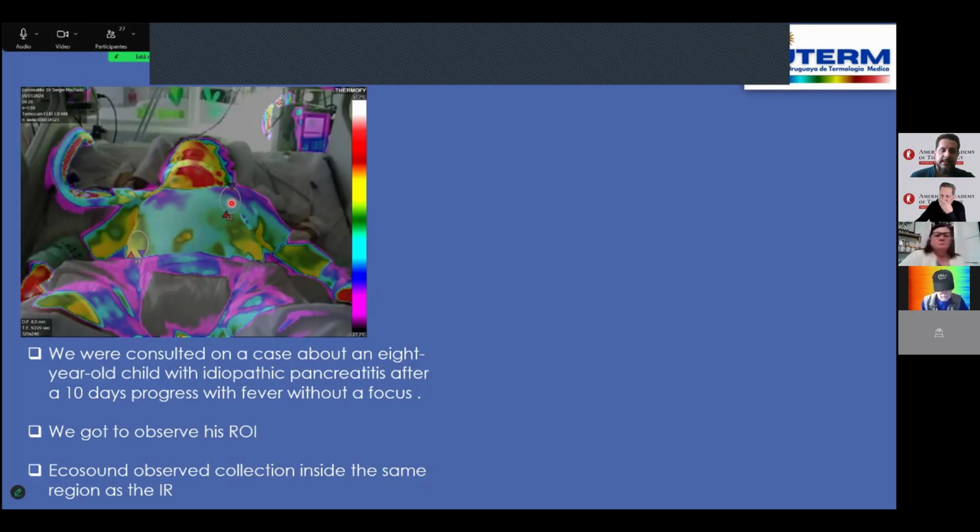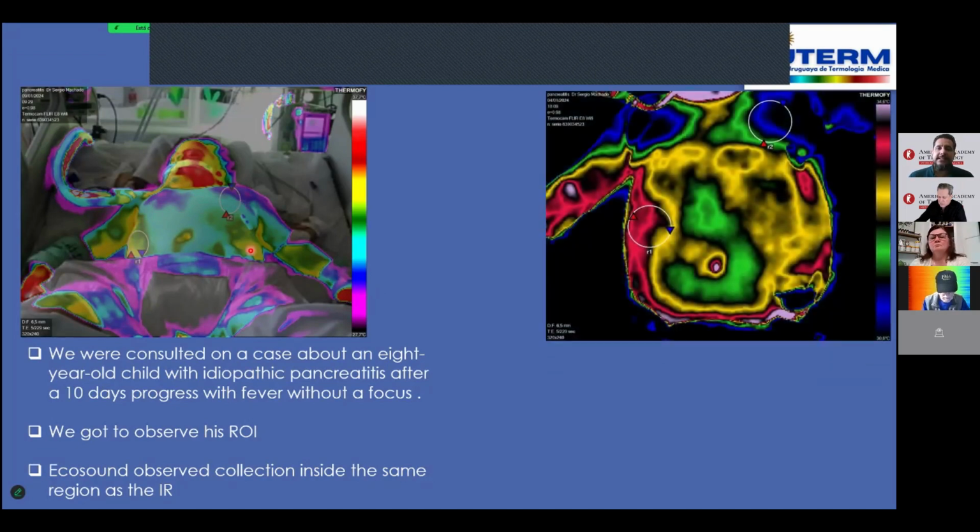And at this point, the temperature is stable, very stable. You can use this one for control. Look at that, very interesting. Inside, at the front of the abdomen, here, right, you will detect higher temperatures here in R1, much bigger.